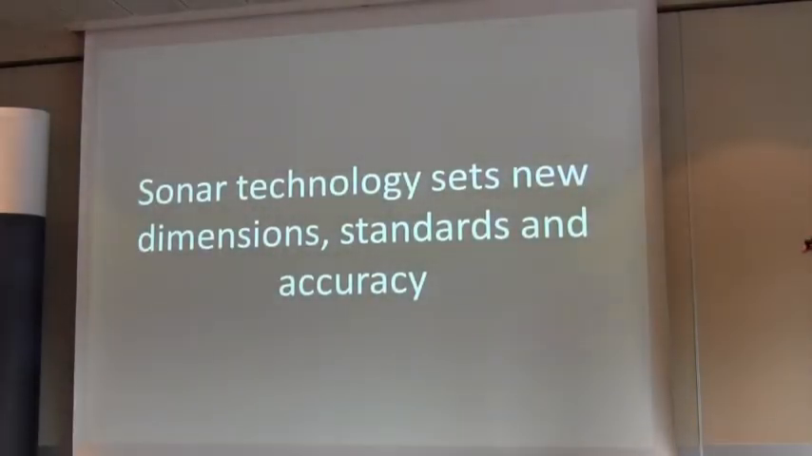So sonar technology and what Reson's got there with the 7125, certainly we're all very, very impressed. It does set new dimensions and standards and accuracies. I mean, hydrography has come a huge way in 200 years. In the 1800s, maybe they collected 1 kilobyte of data. In the early 1900s, maybe there was 1 megabyte of data. Daily now, we're collecting terabytes of data. Let's put it in perspective. We've come a huge way and the technology is just absolutely amazing.